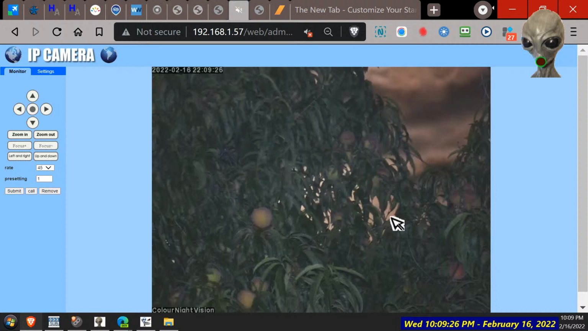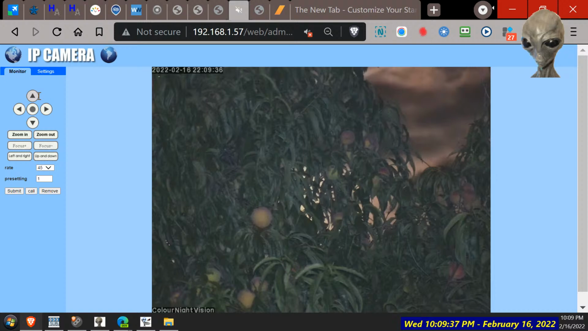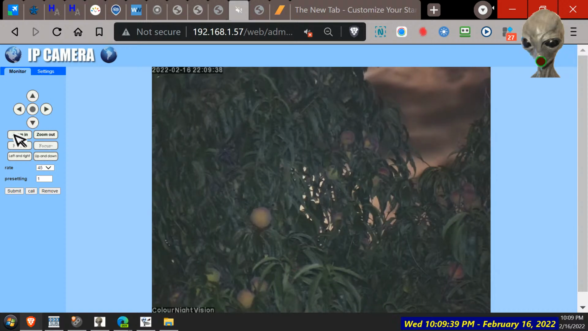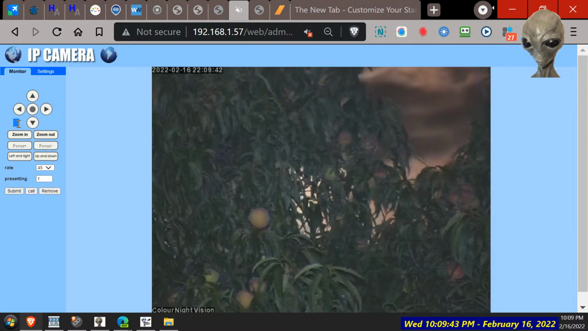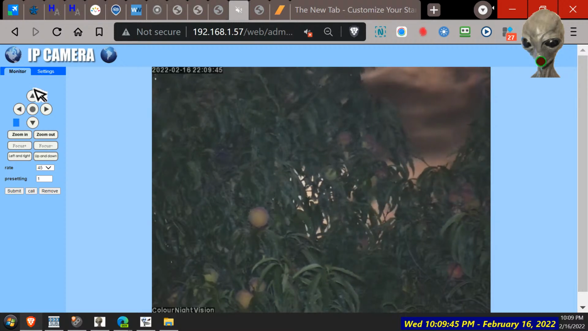There's the moon there, isn't it? Behind. Looks like one, two peaches left. Normally you get 200 to 300 on there. Can we go any further? Unfortunately not. That's the maximum.